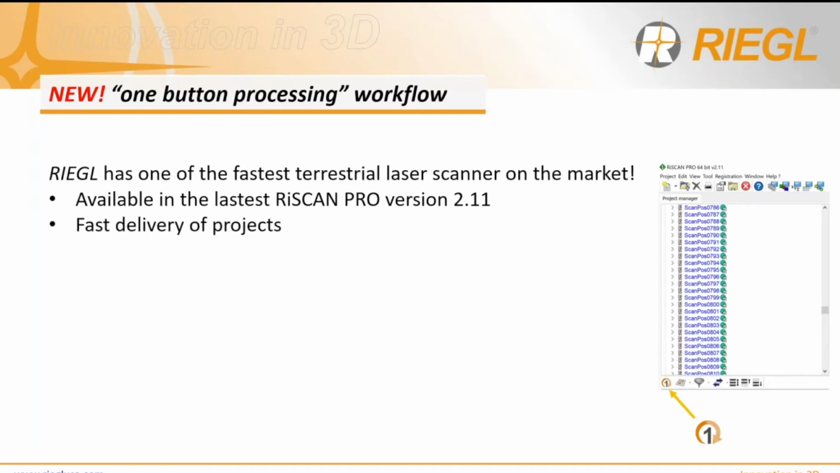So please go there, download it, and make sure you're up to date with your current maintenance of RiScan Pro. Why do we have to implement such a fast workflow for a fast scanner? Well, we want to be able to turn this data around within 48 hours, or 24 hours of the first initial scan, so we can get a fast delivery of the projects to our clients, to our customers, or for internal use to make decisions or to design from.